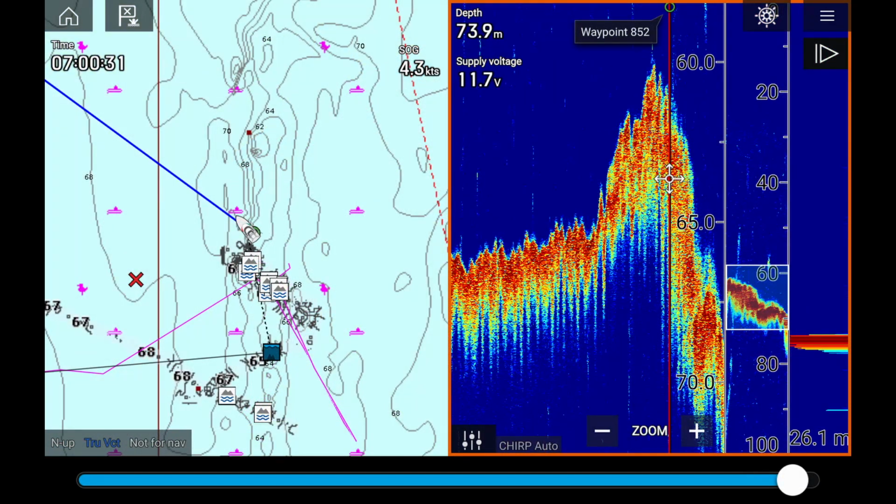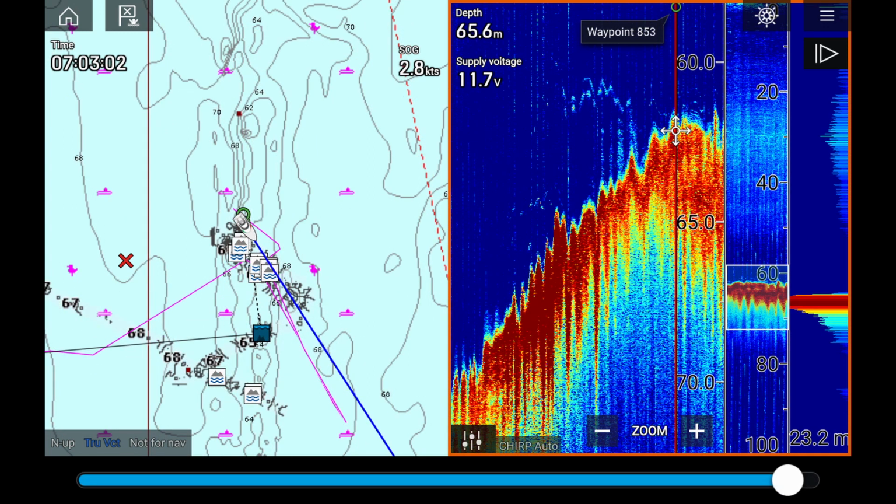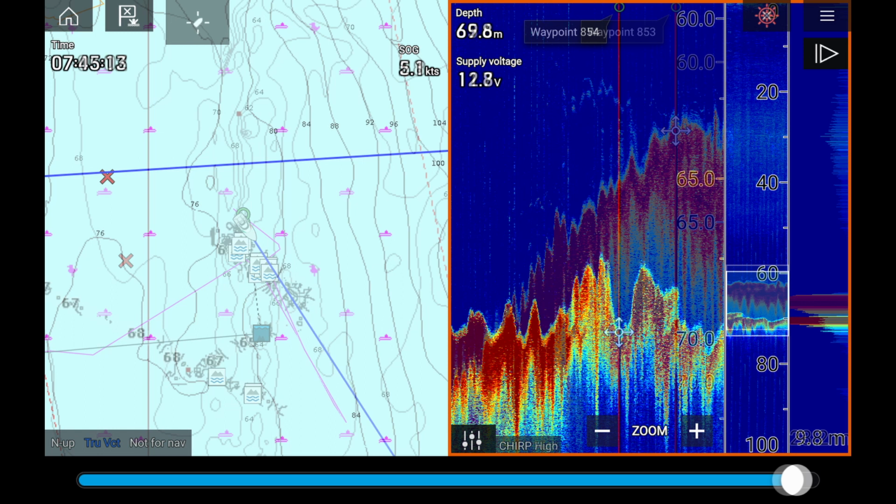Performance of the sounder is pretty good. I'm really happy with it. I haven't seen anywhere where they've actually disclosed what frequencies the transducer works at. I know what frequencies the big MR transducer works at, but I haven't seen anywhere that lists the frequencies that the Raymarine RV100 3D transducer works at.